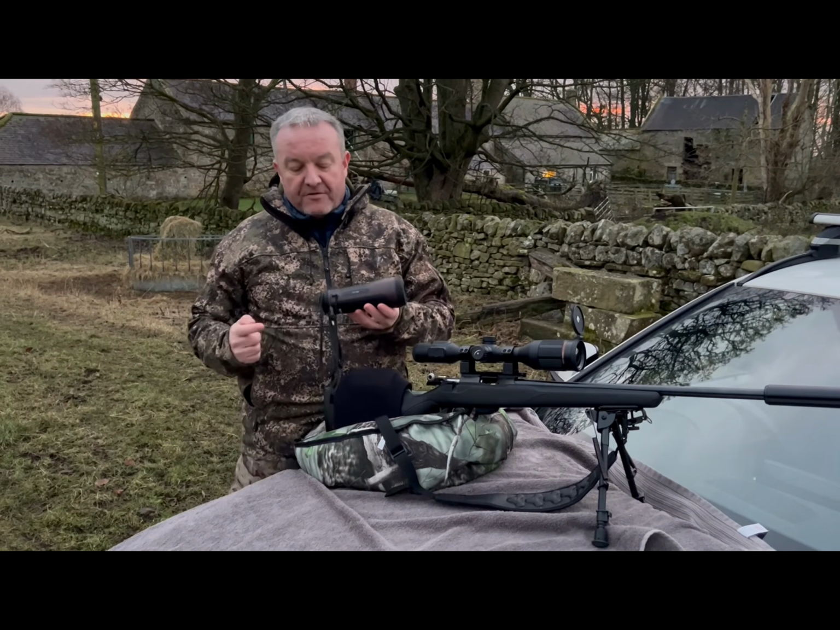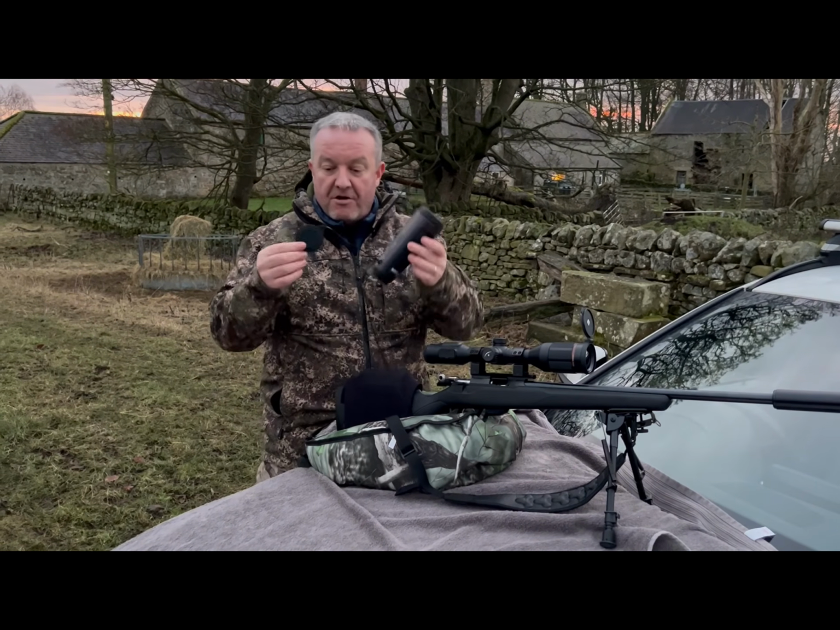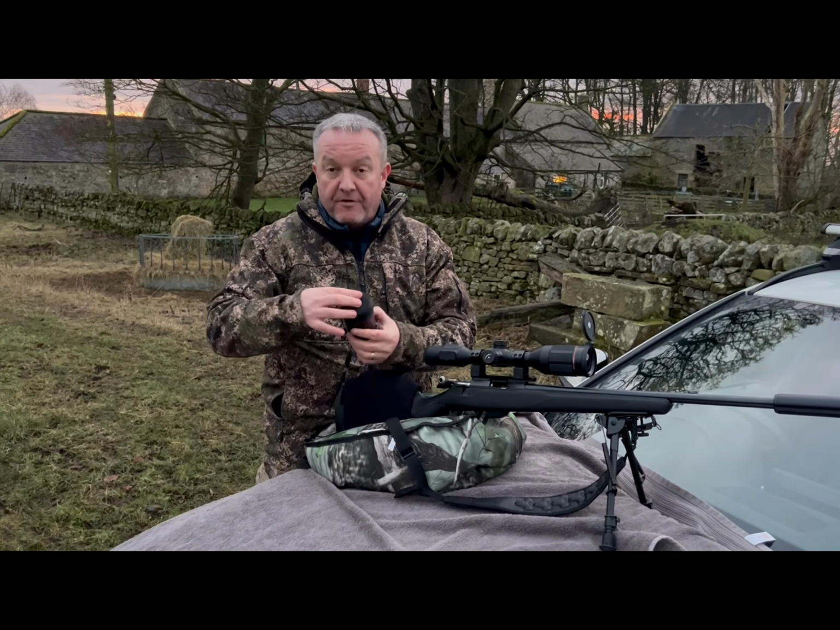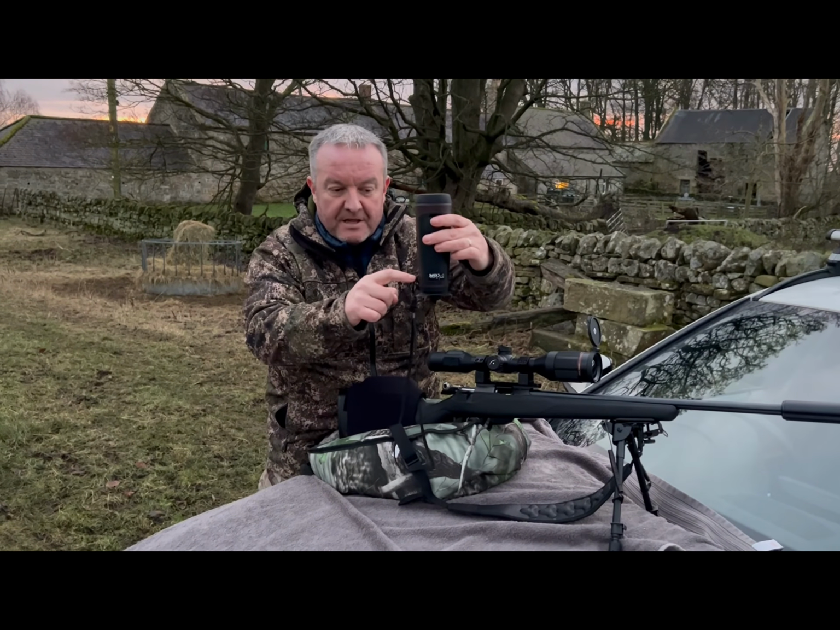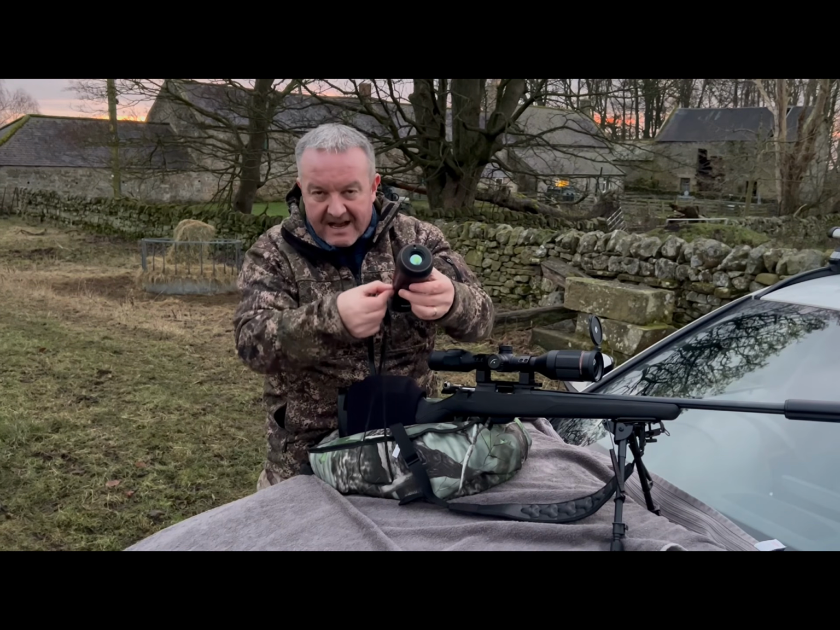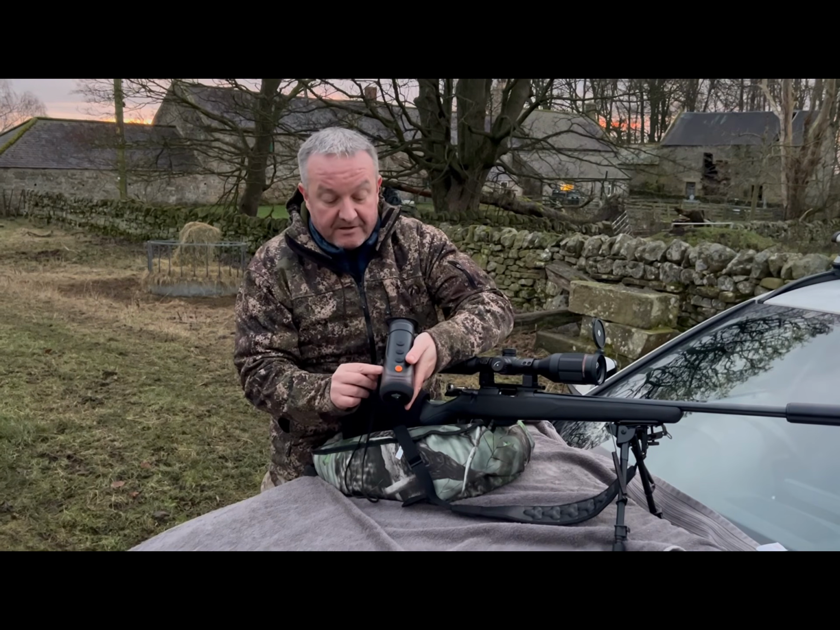One big bugbear that I've got with this is, as you can see here, getting tangled up in the lanyard. The lens cover for the front attaches to this little bit here where the lanyard is at the back, on the side of the spotter itself, which is not ideal.